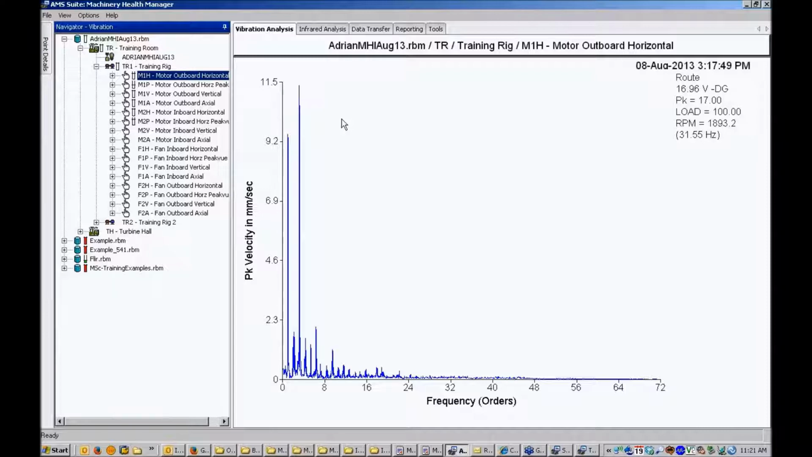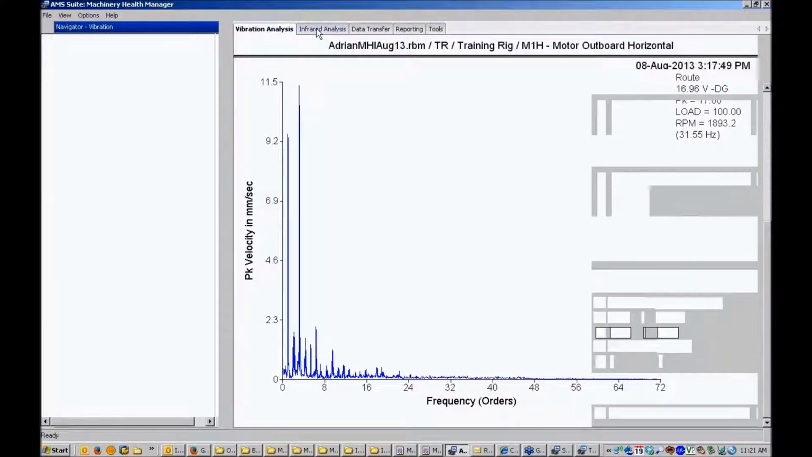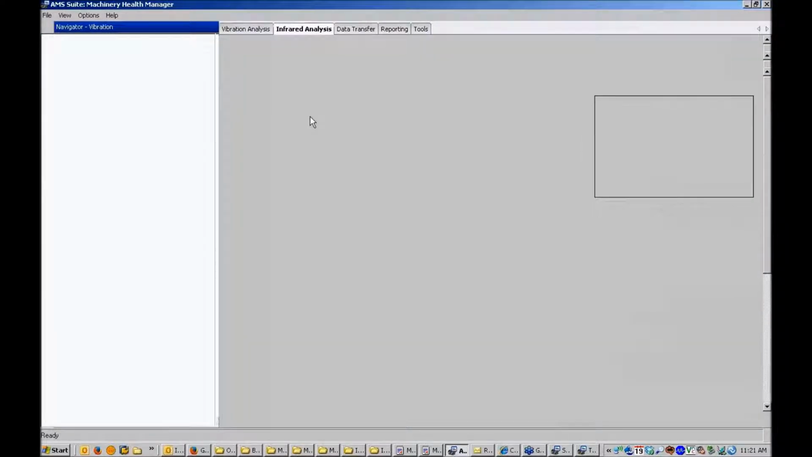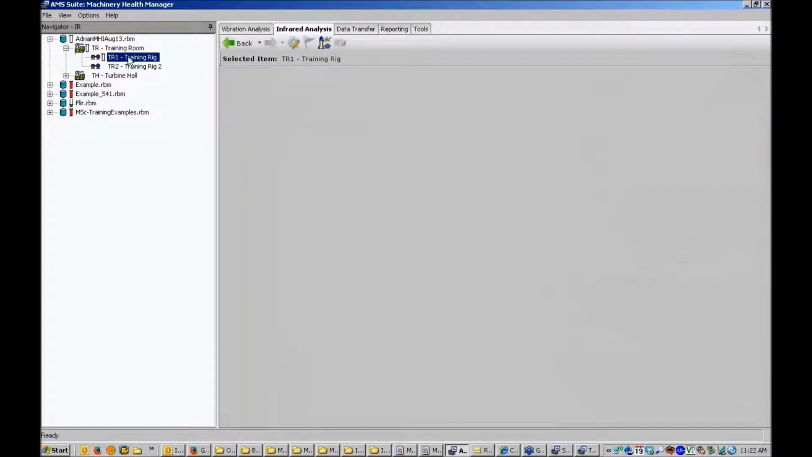So the first thing we're going to do is go into database setup, and I'll show you how to set up points in there. But just before I do that, I'll quickly switch over to the infrared analysis module, and I'll go into that same database, and we can see when I choose the same machine in the same area in the same database that there's currently no infrared points against that machine.